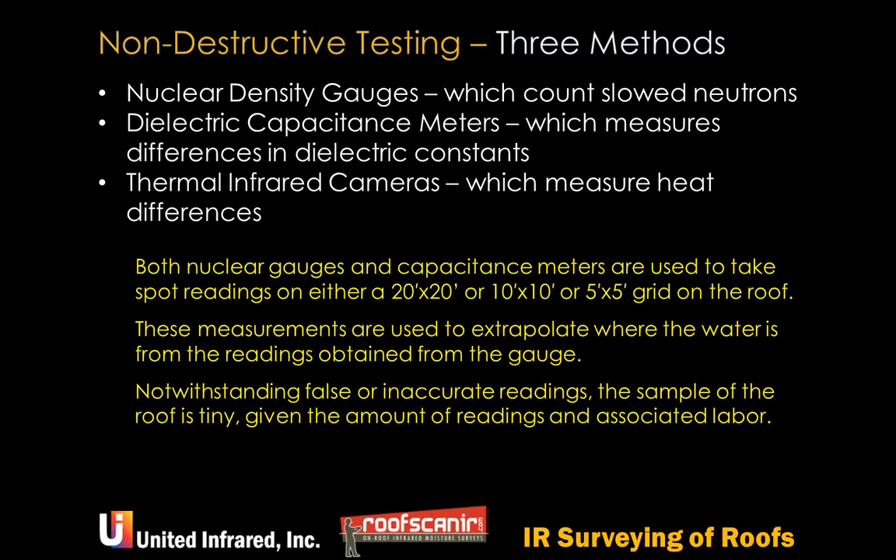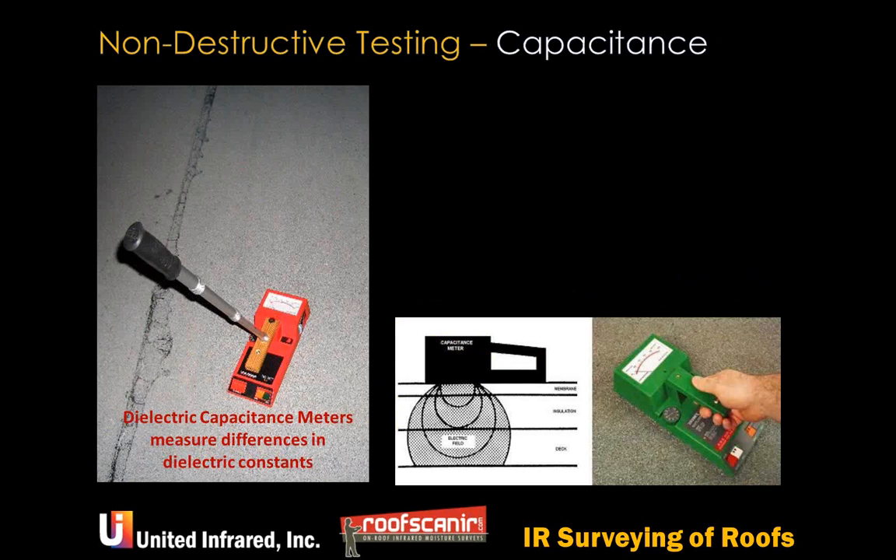The problem with it is the sample is so tiny that it's only really good to tell whether the roof is shot completely or not when it's soaking wet. It doesn't really give you an indication of all the spots that are wet.